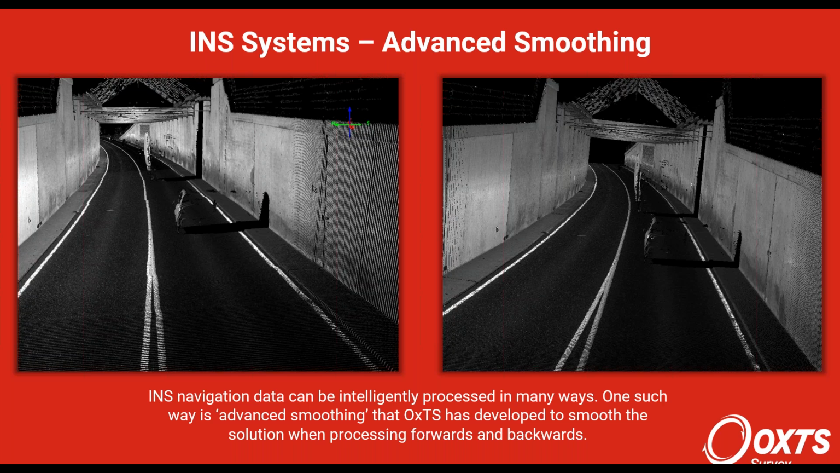When you go through something like a tunnel, you can imagine the GNSS is working up to the entrance of the tunnel, then it's gone, you can't see the satellites anymore, and so you're relying on the IMU, and that's got its random walk, so you're going to start drifting away. The accuracy of the navigation data is going to decrease all the way until you get to the end of the tunnel, when it will be at its maximum error before you get a GNSS position lock again.